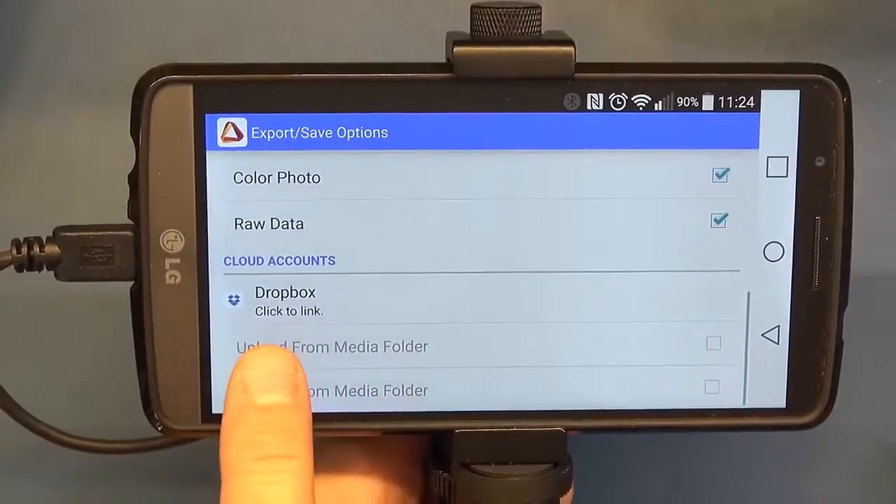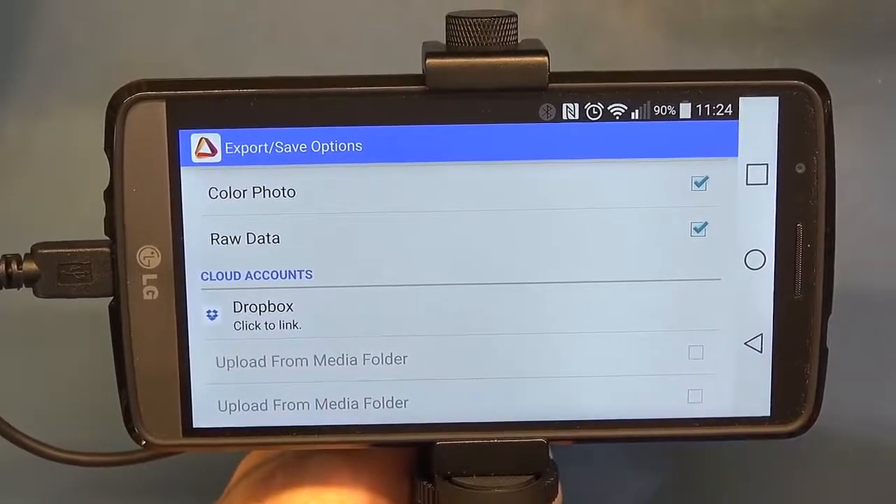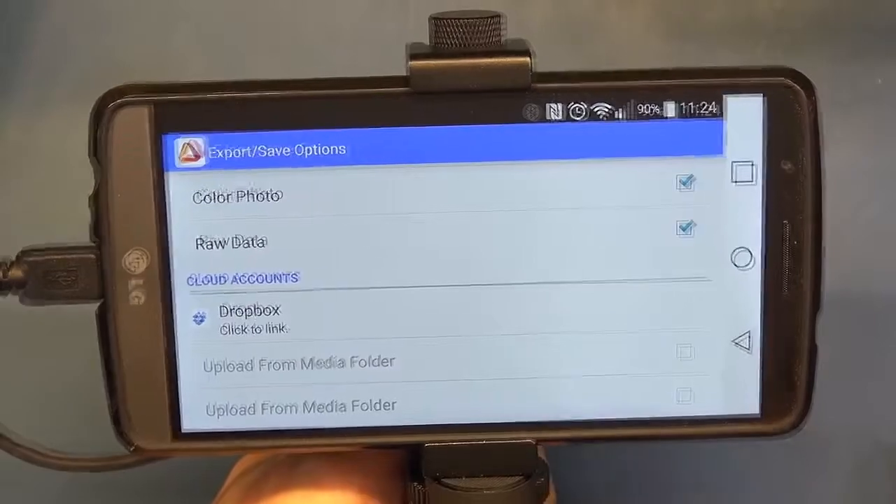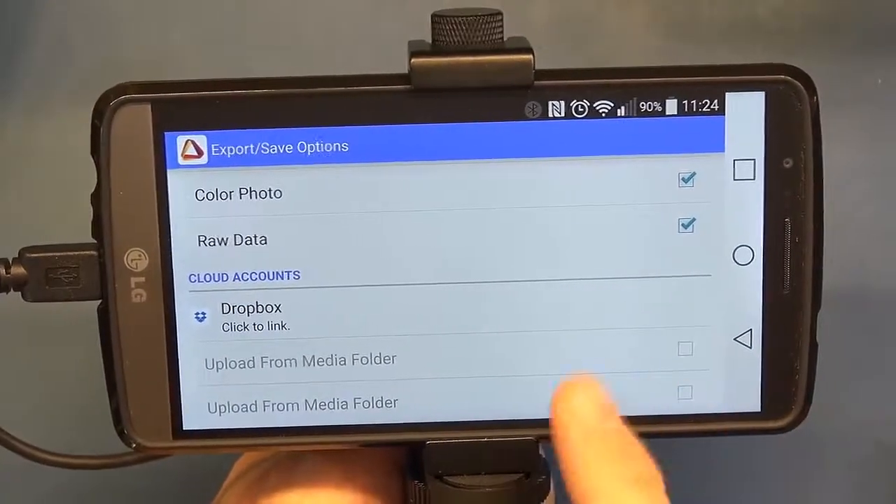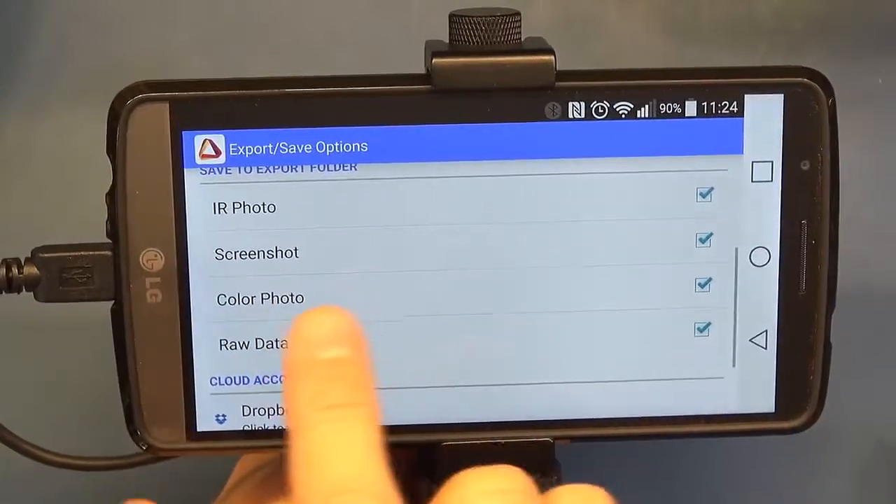You've then also got cloud accounts, so you can link to a Dropbox account and have things automatically go there, so that someone remotely can retrieve that and start analysis while you're away from, let's say, the head office and at the job site.